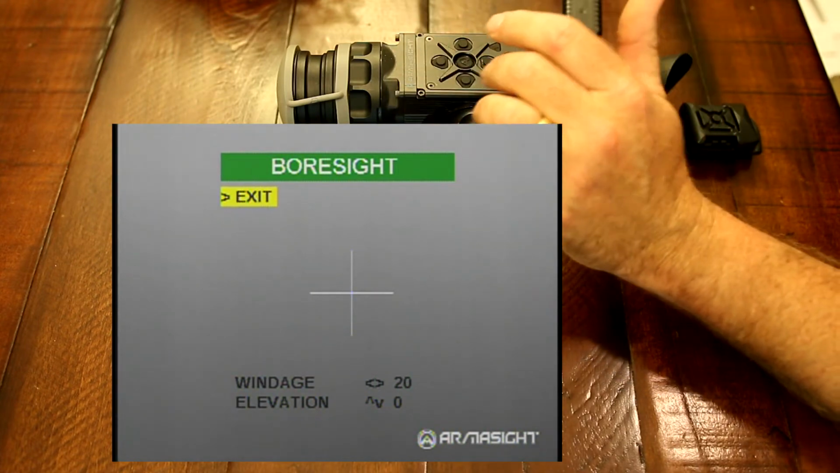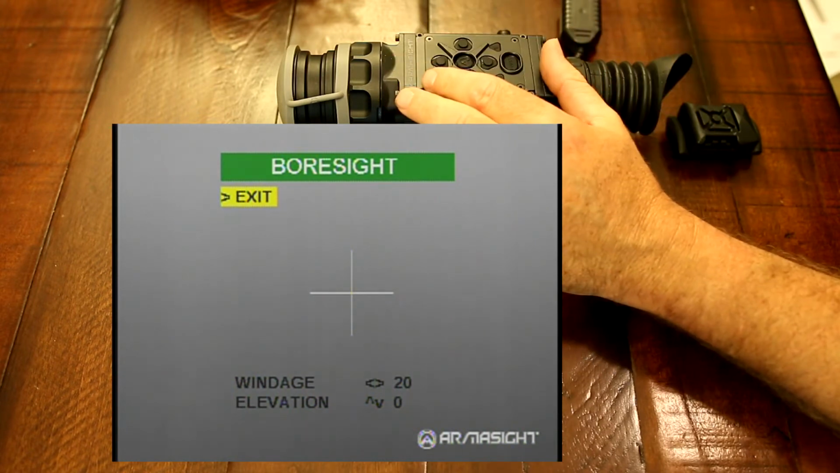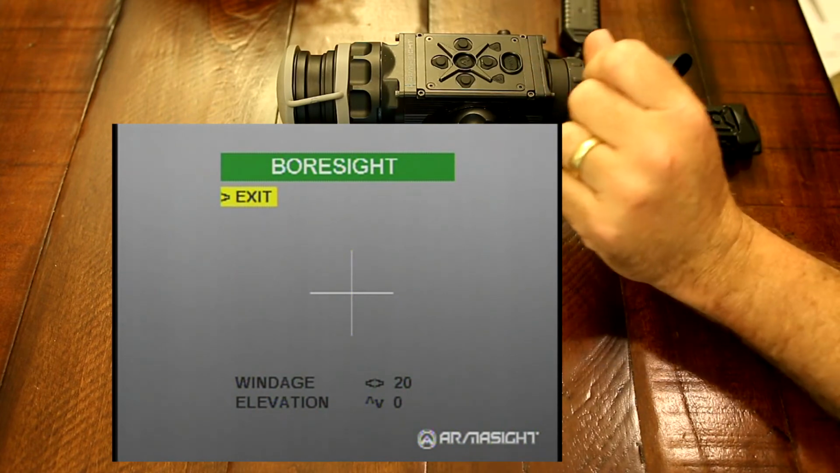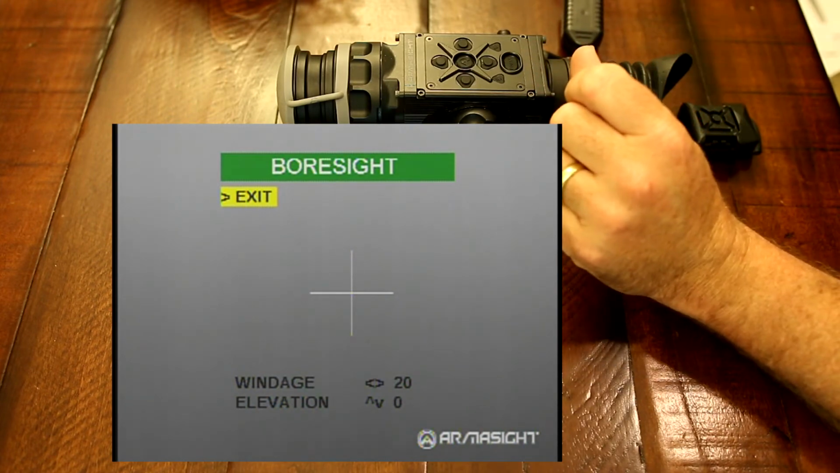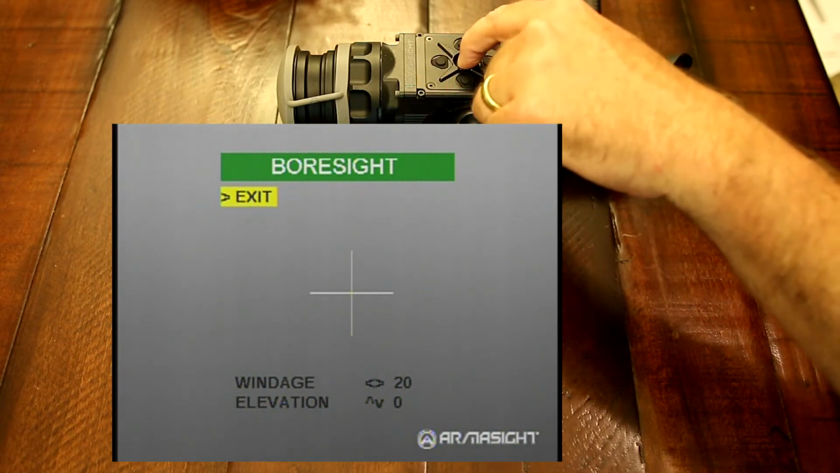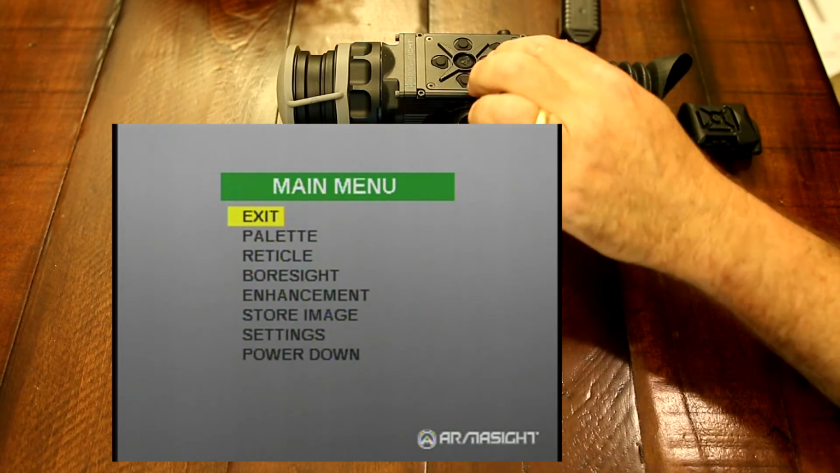In fact, a lot of times what I've noticed is when I'm shooting paper or cardboard targets, I will actually see the bullet heat up the target from my first shot, and I will zero in to that heated up portion of the target, and it makes for a very quick zero.